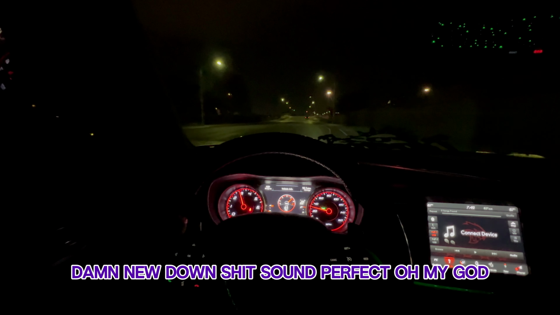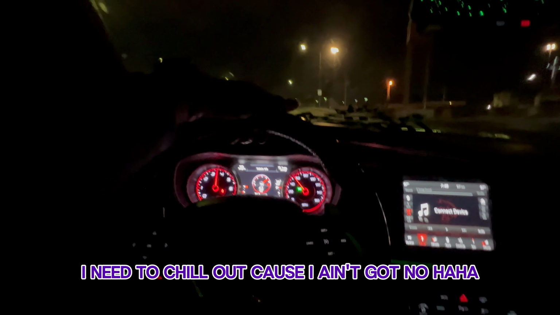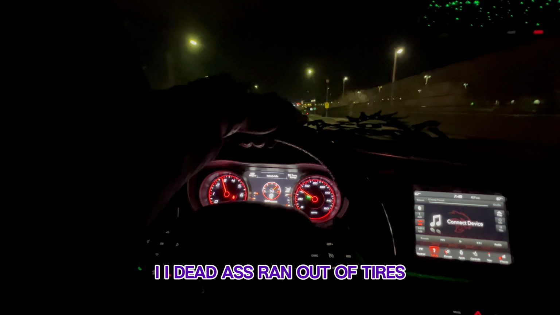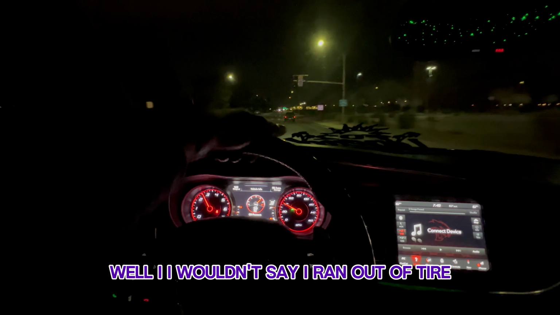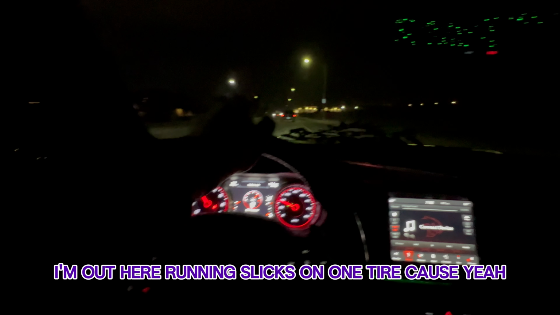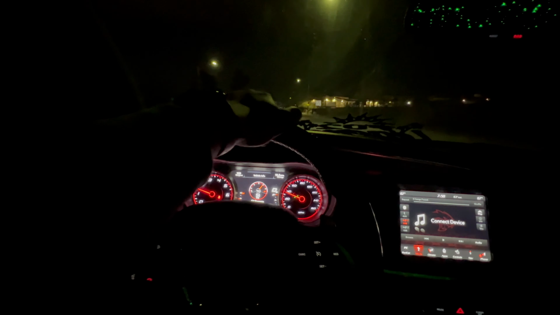Damn, these downshifts sound perfect. Oh my God. I need to chill out because I ain't got no tires. Your boy been burning out so much, bro. I dead ass ran out of tires. Well, I wouldn't say I ran out of tires, but my tire getting kind of slick. I'm out here running slicks on one side.